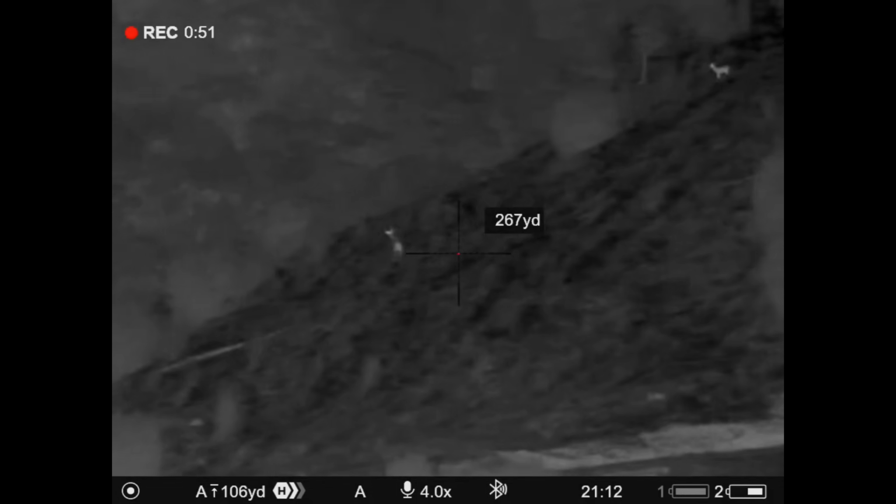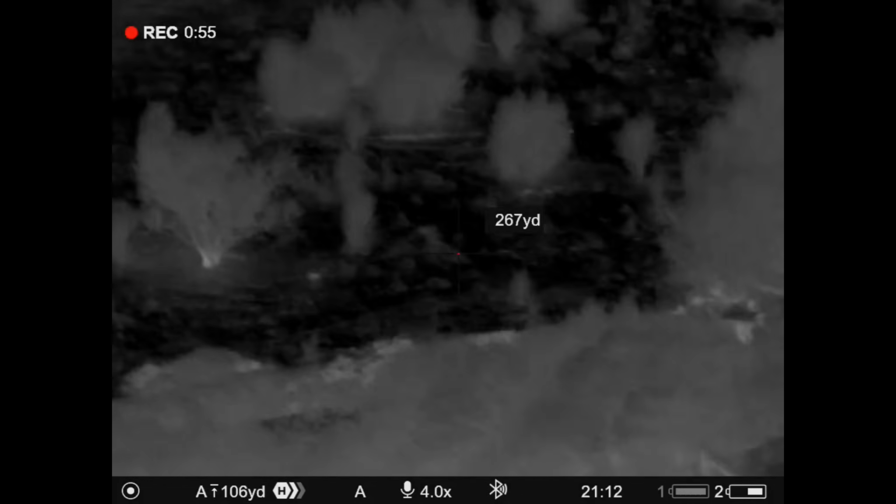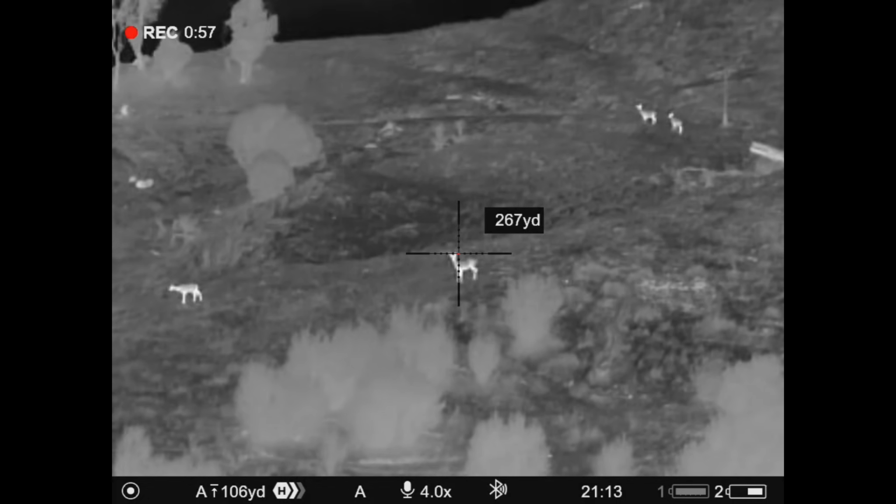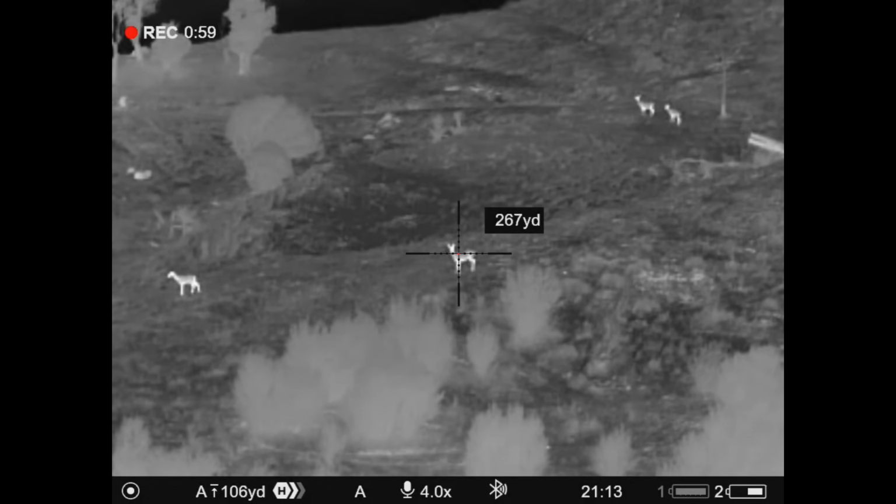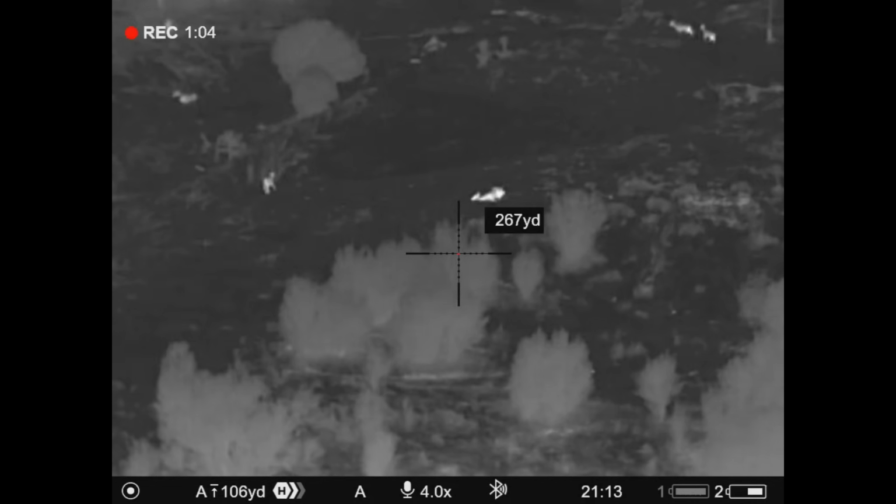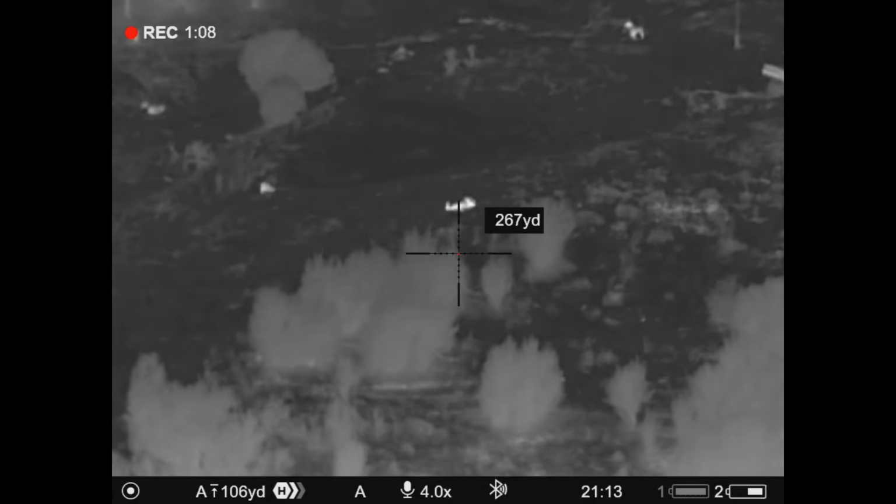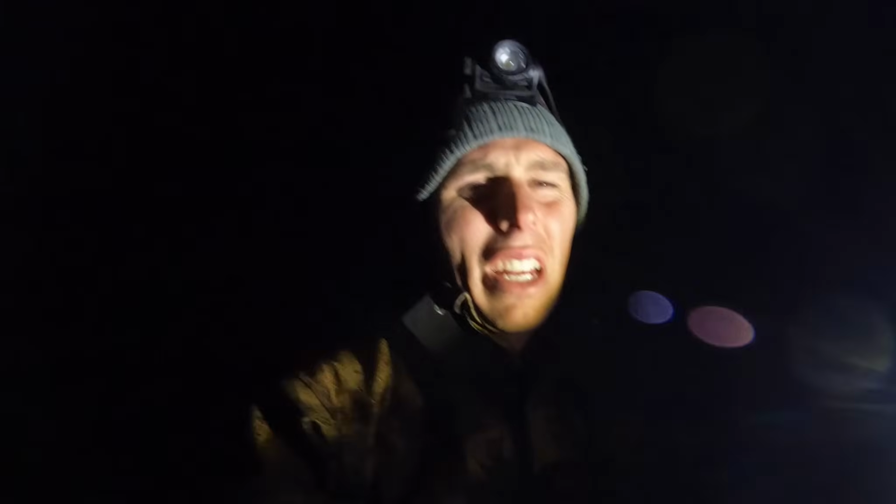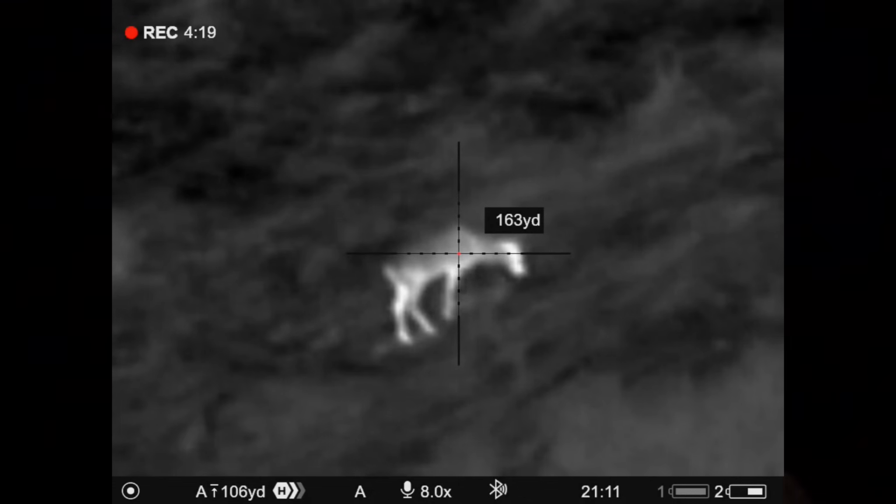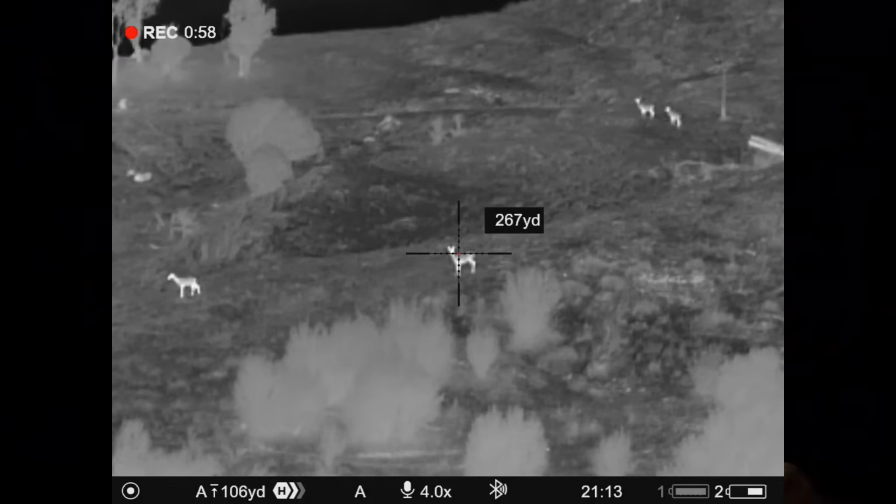Although the deer didn't drop within sight, it looked like a good shoulder shot by the way that she was running, so I decided to line up on one more deer and see if I could get 3. That was freaking ridiculous. The deer don't even know where the shots have come from. They just stand out in the open the whole time.